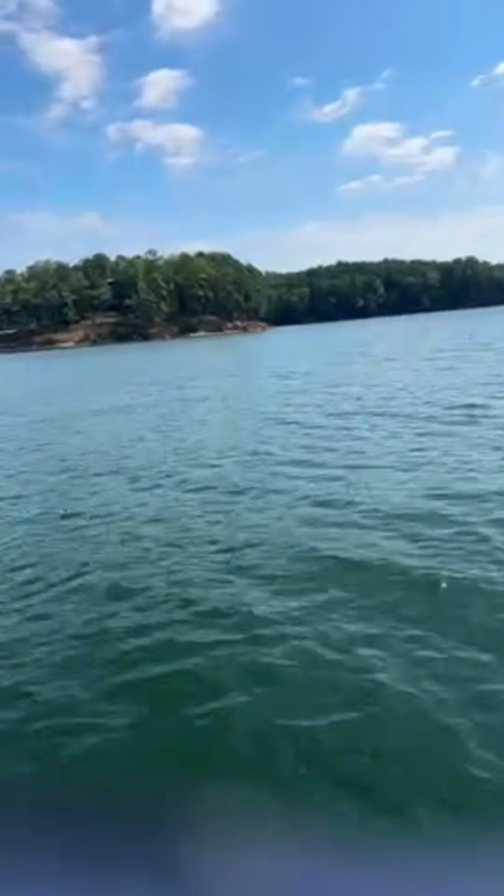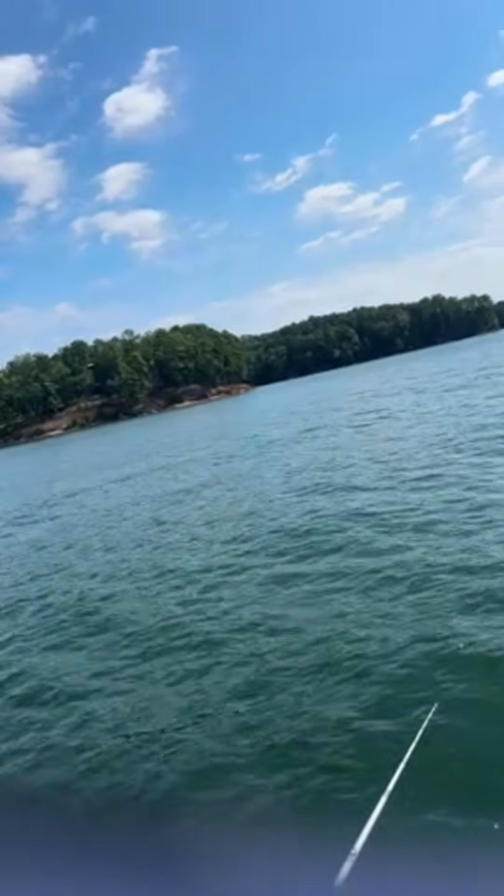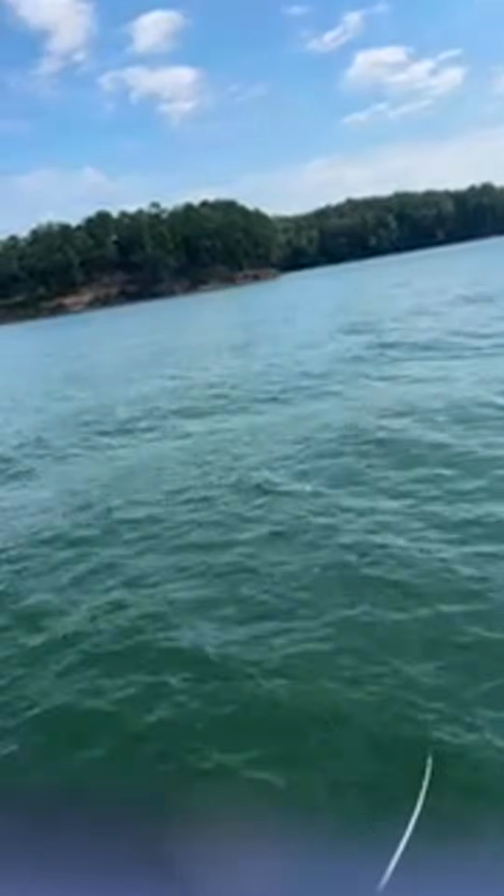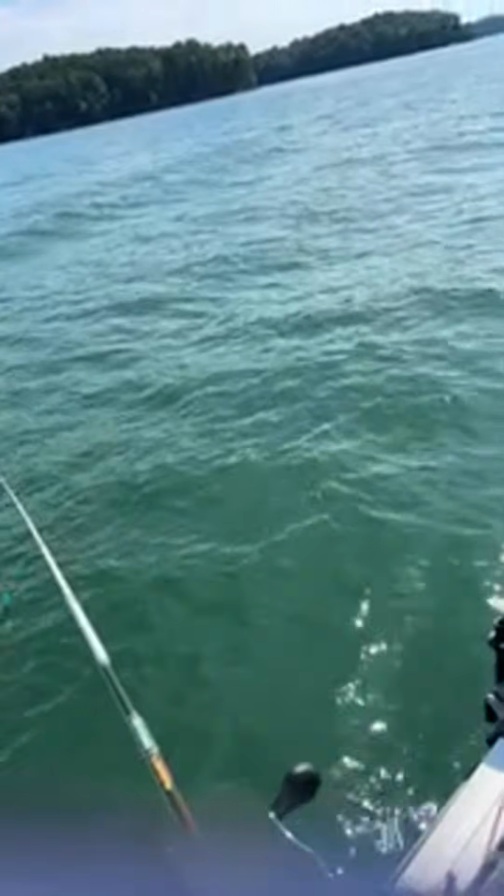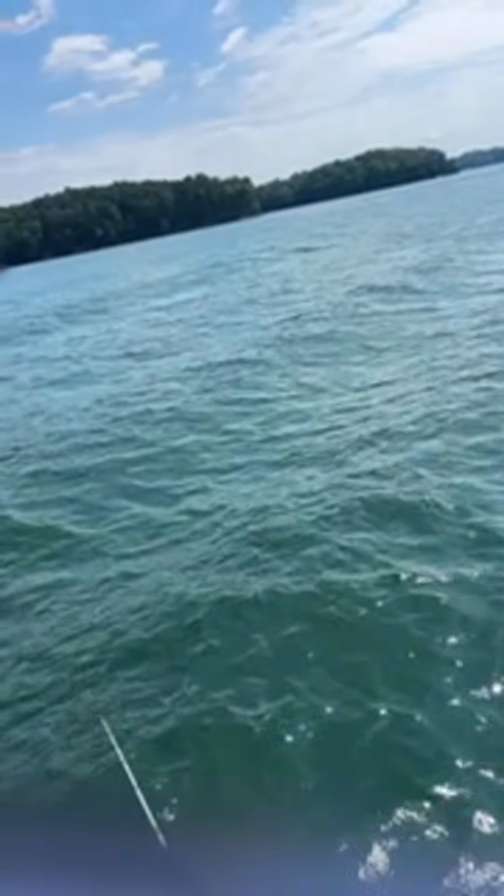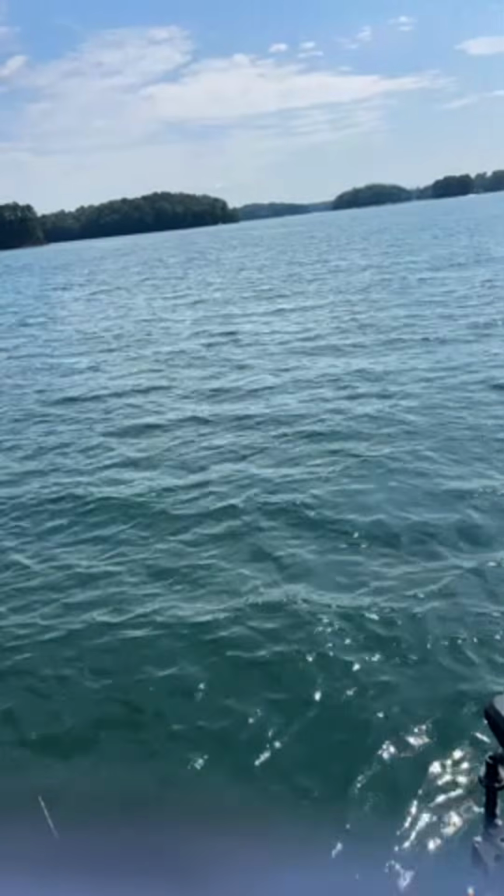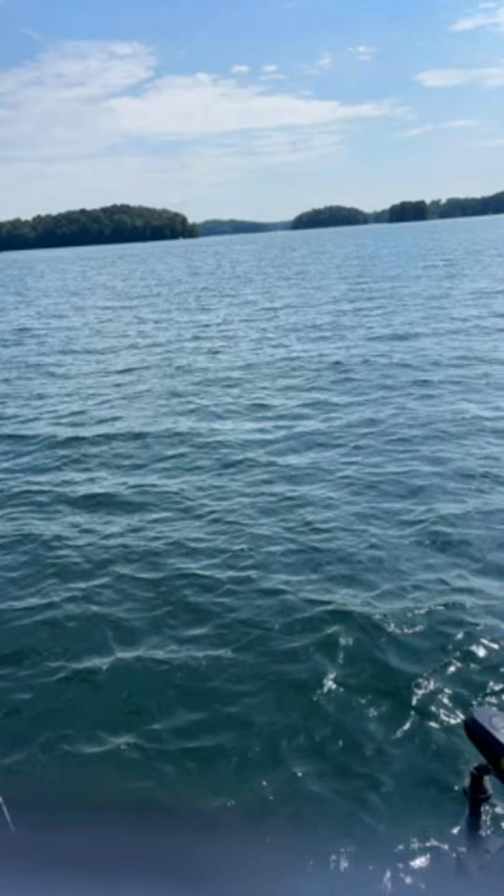Let's see if we can get something to come up here on top water. We have 36 minutes left on the shot clock, guys.